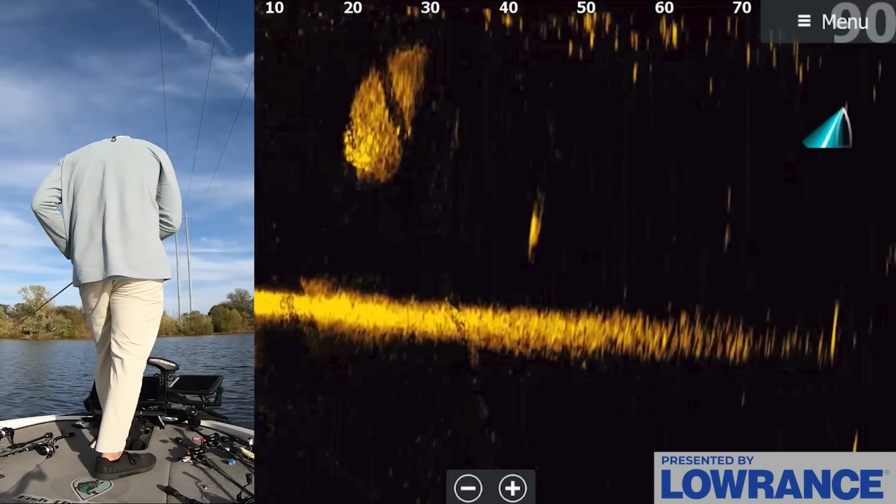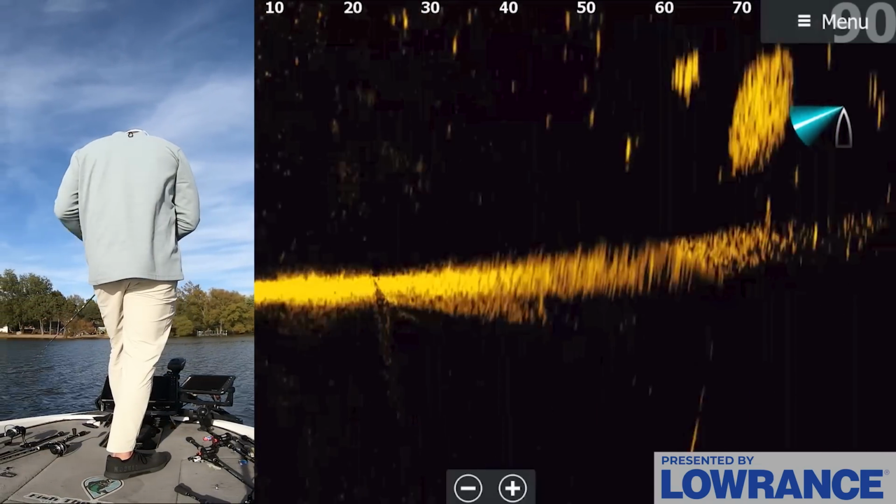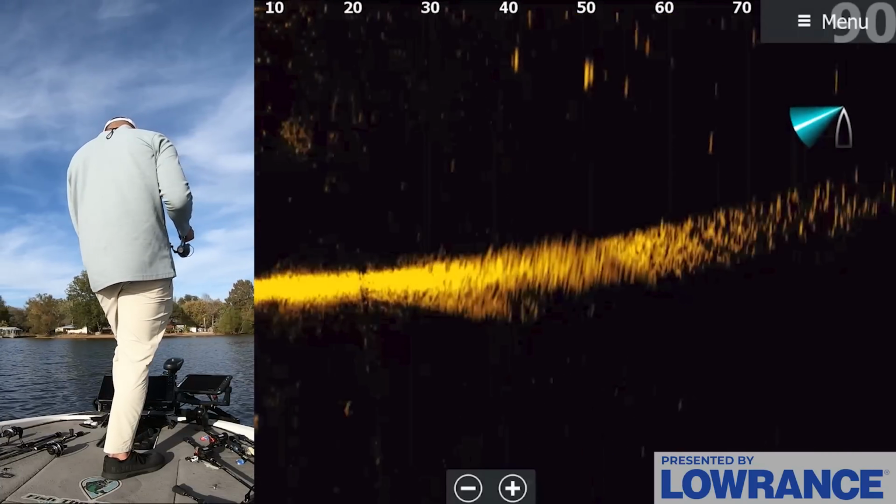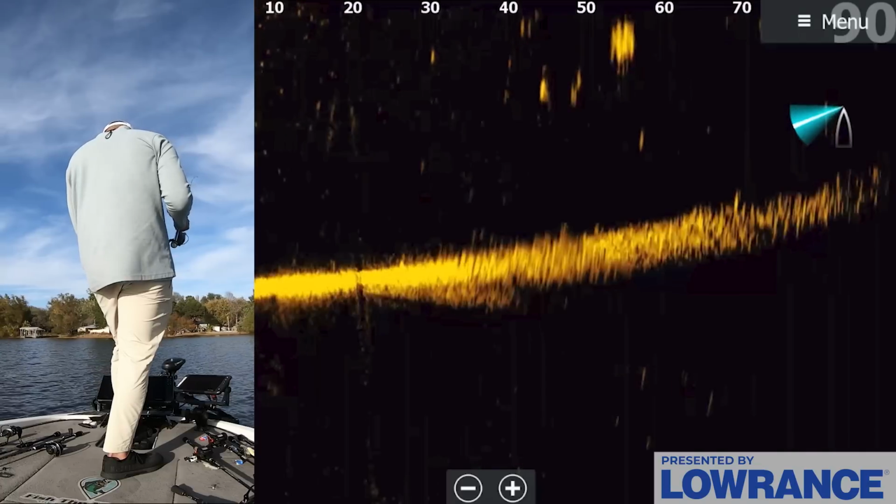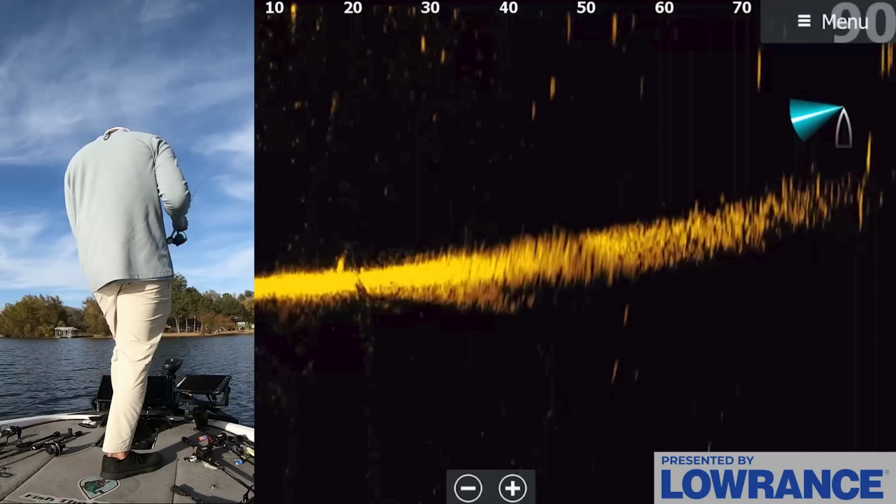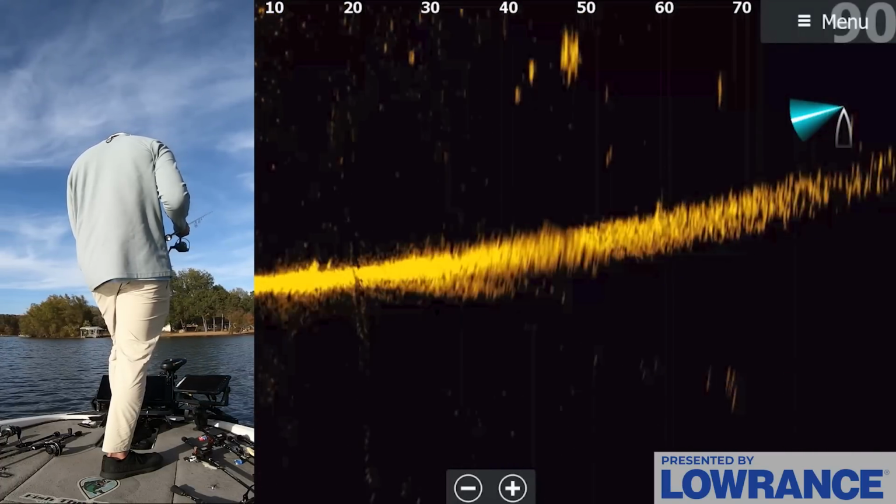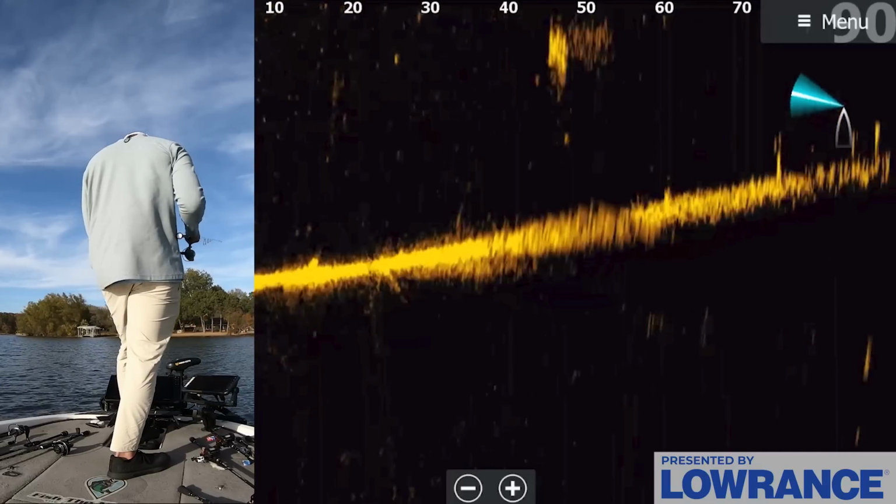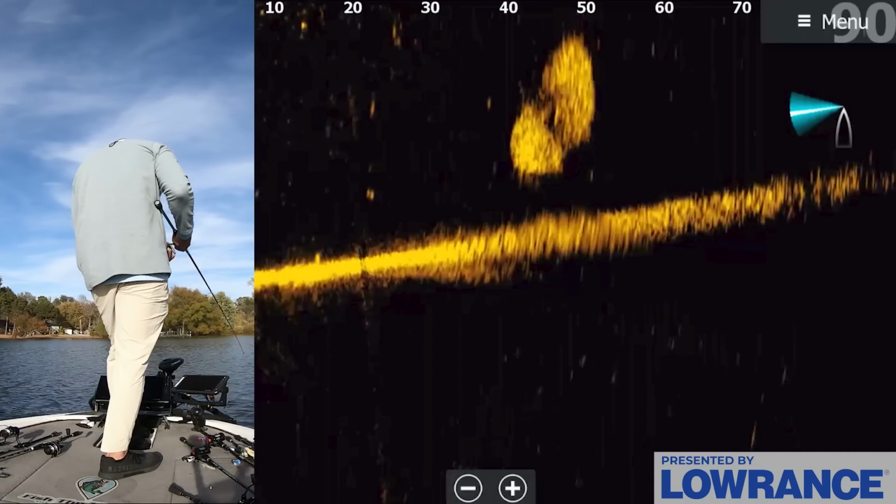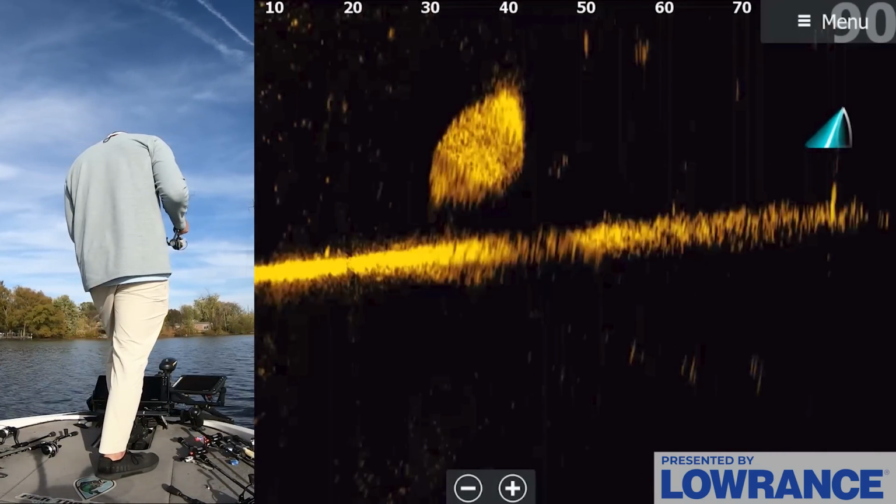Look at all these freaking fish chasing around. Need to find a wad of them that are up and wanting to eat. My bait, at least. They're eating. They're choking on stuff. I need them to eat my bait, not everyone else. Oh, come on. Nope. Ooh, look at them. They're going crazy on those shad. They're in those shad right now, just gorging themselves.